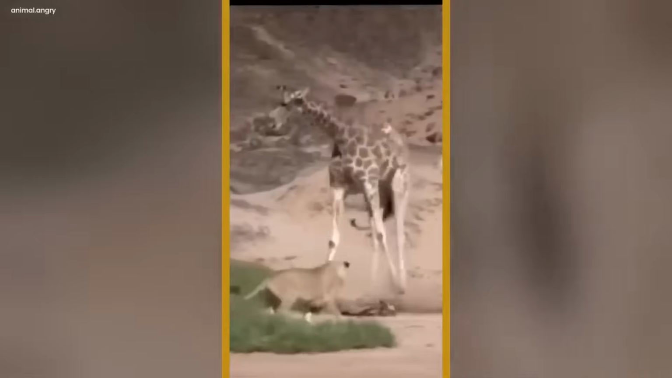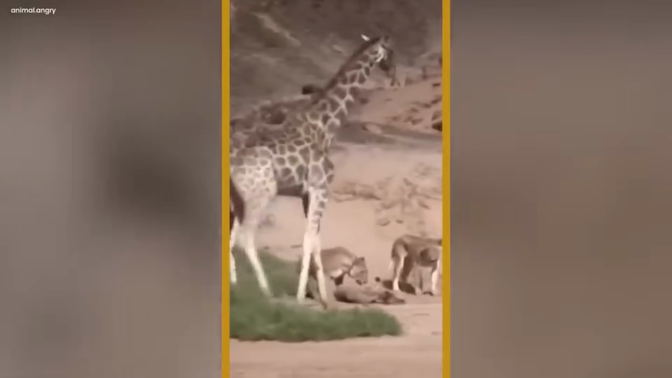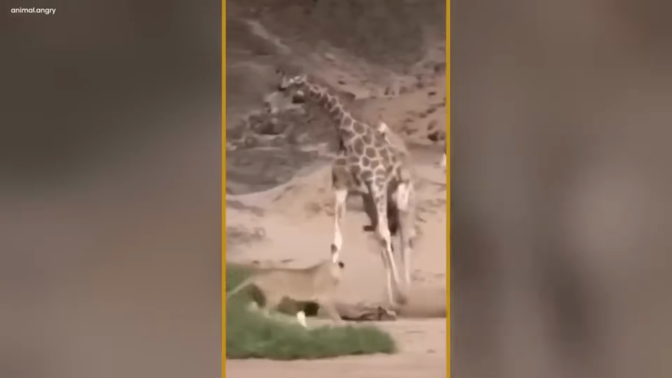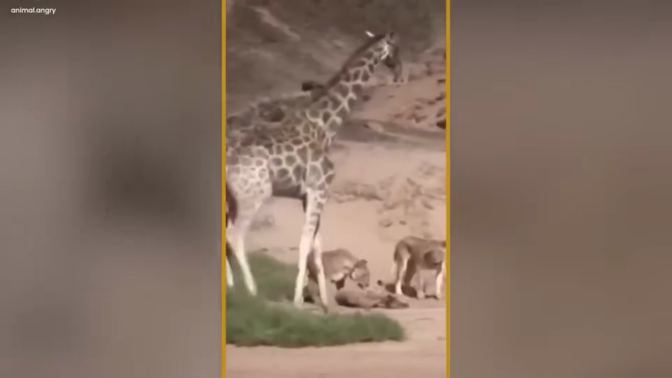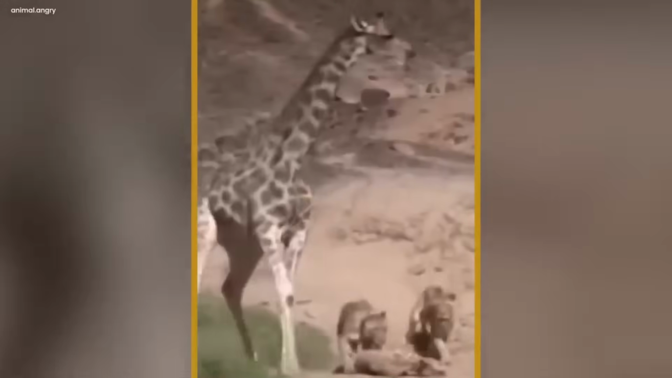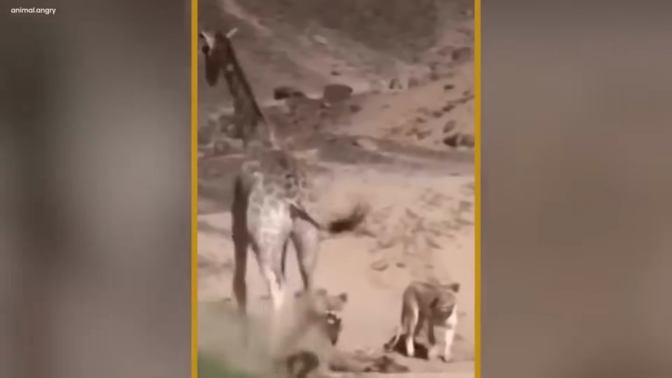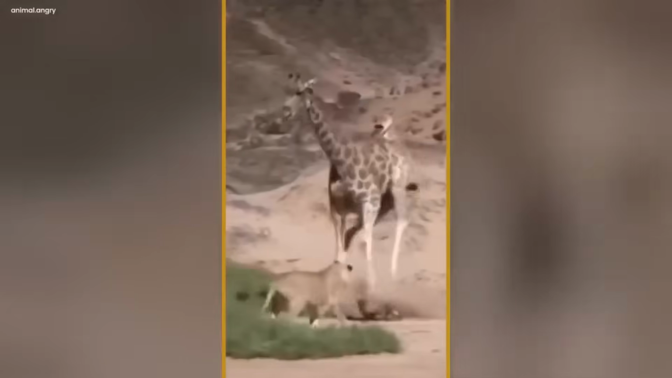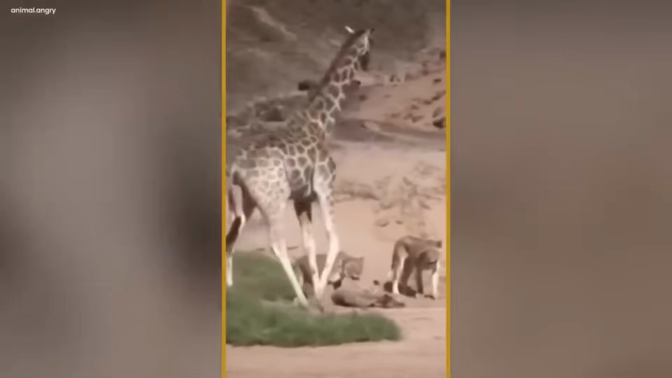The giraffe, with its long legs, protested and tried to defend itself, but the lions were determined to catch their meal. The giraffe's heart raced as it faced this dangerous moment in the Rocky Mountains, encircled by hungry lions. The battle between the giraffe and the lions was a fierce struggle for survival in the wild, untamed nature.